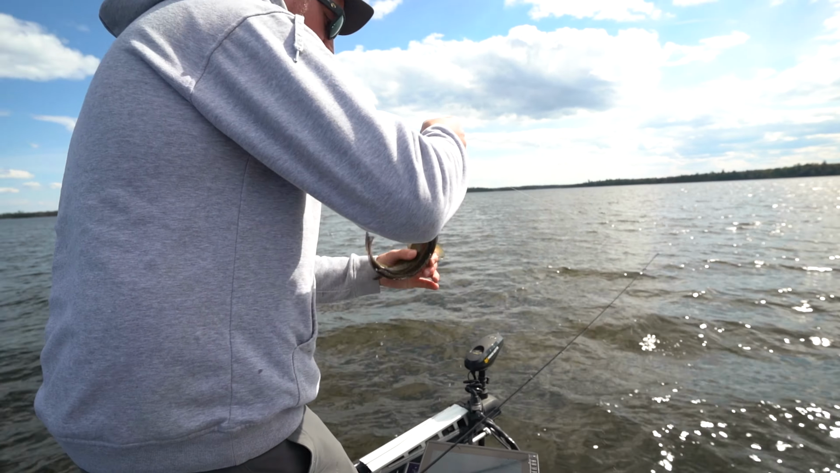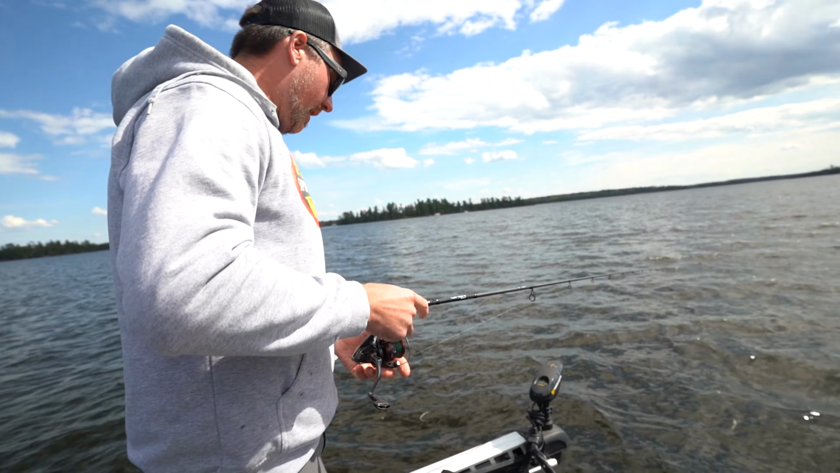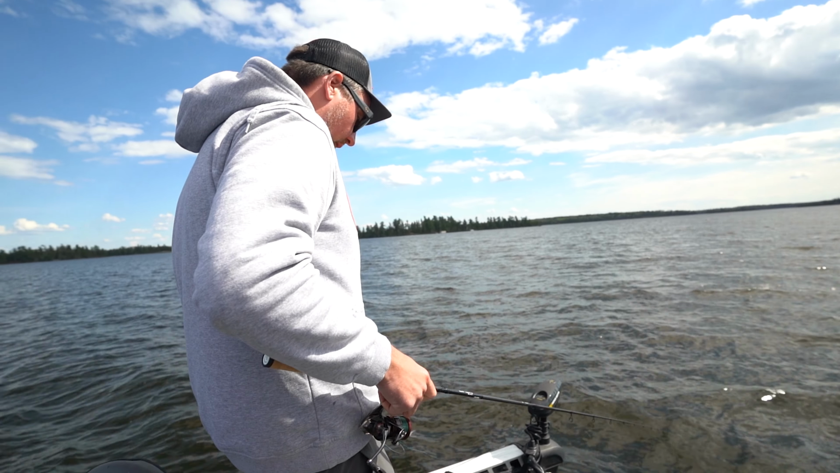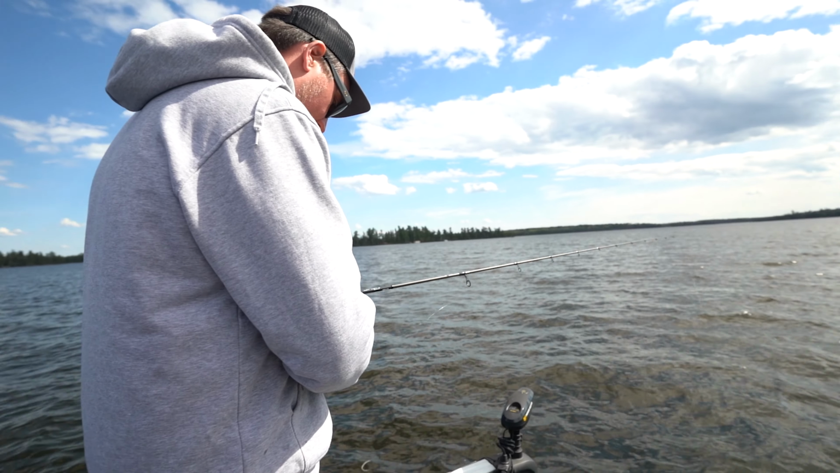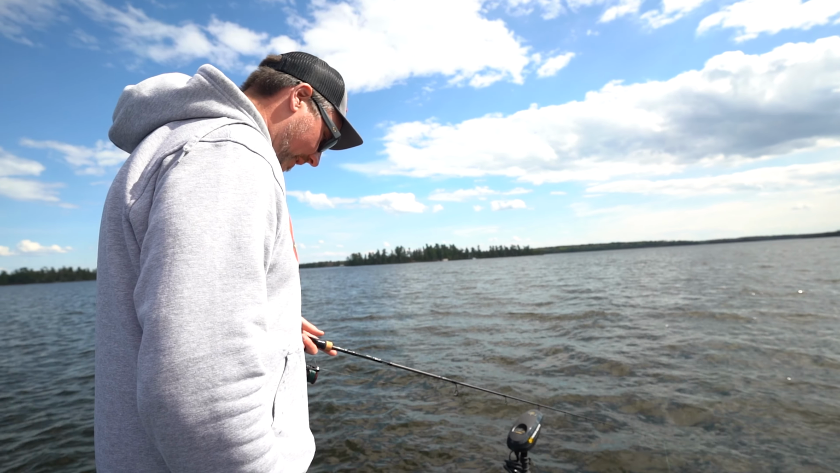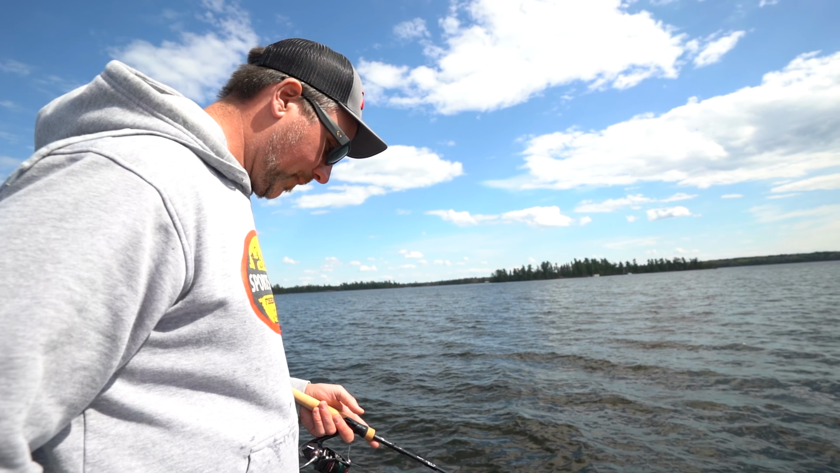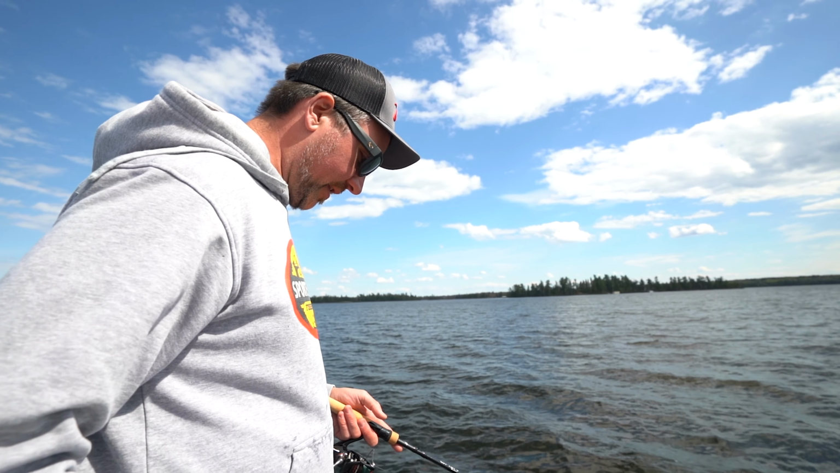I think a lot of the big ones might have moved shallow by now, but we got water in the mid-40s. It's freaking cold, so running up shallow with a jerkbait doesn't really sound like the answer right now, but someone just said that could be where a bunch of these big fish are. So we'll see. We opened with a nice one.